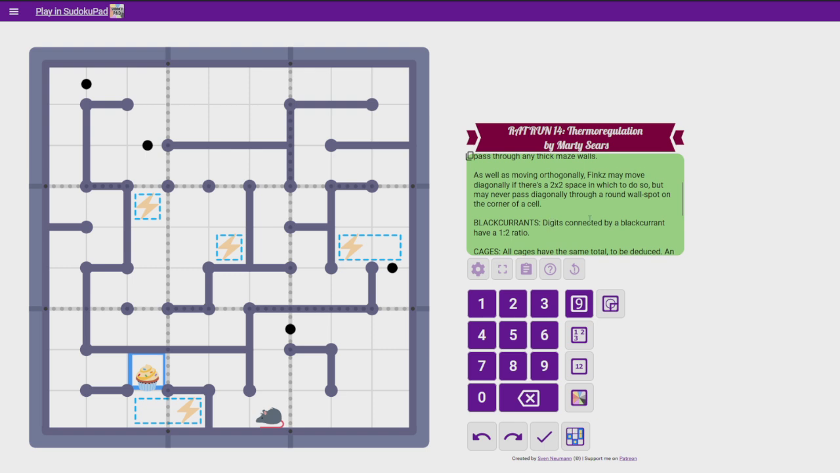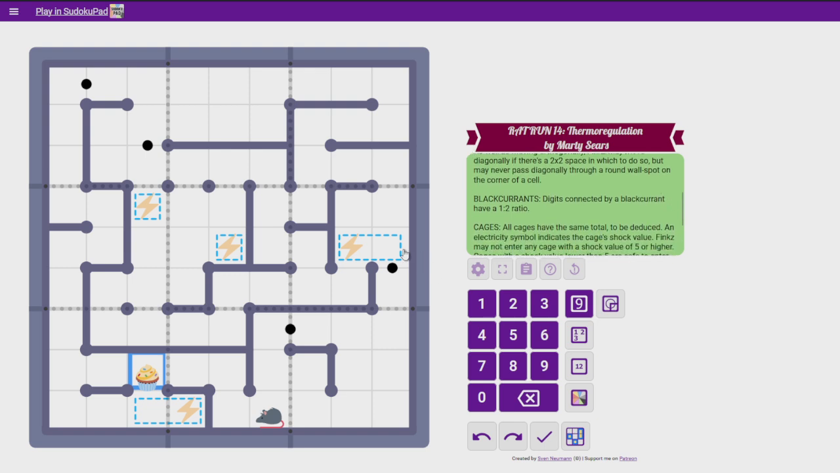Black currents. Digits connected by a black current have a 1 to 2 ratio. So these are those black currents. So these have a 1 to 2 ratio. That's pretty simple. If that's a 2, that must be a 1 or a 4.